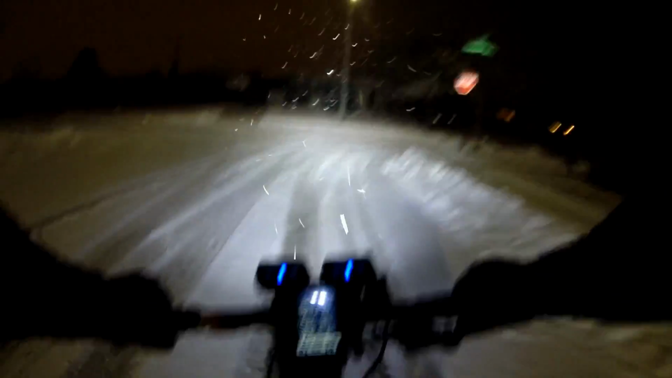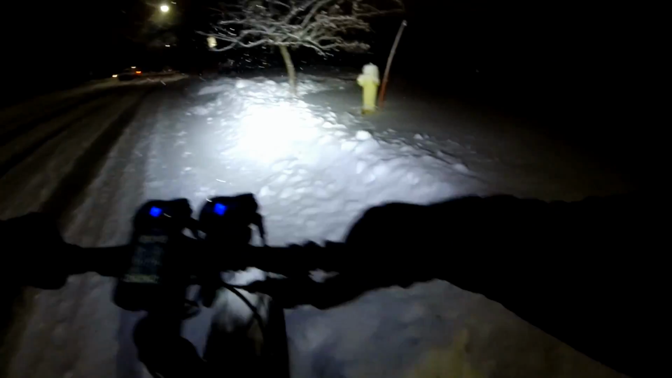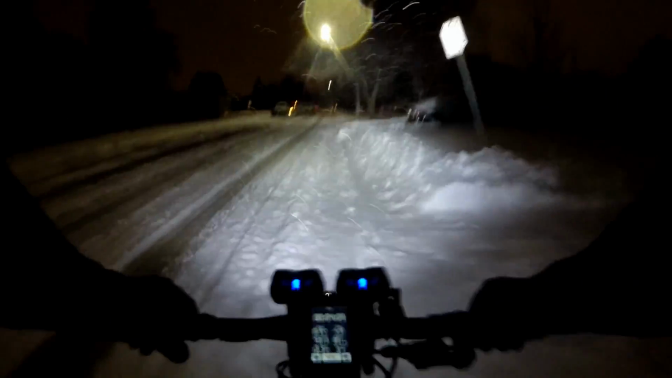So the tire is wet. Now we're going into the fresh snow again, and the snow is sticking to the tire. Even a fat bike isn't the end all be all for riding in the snow.